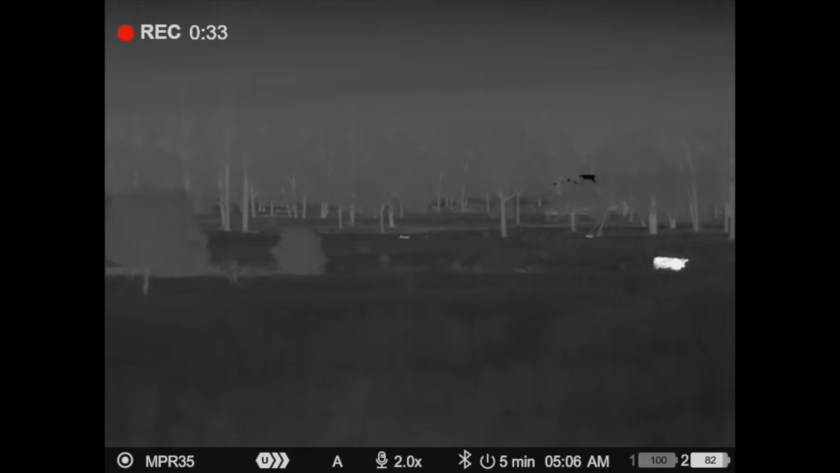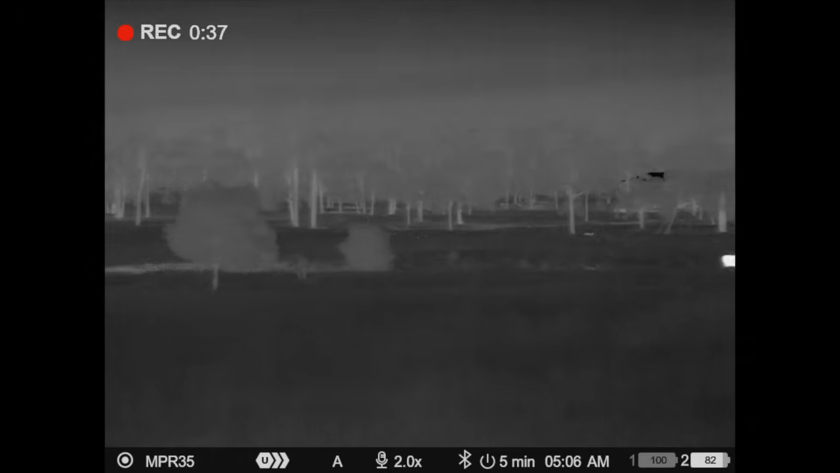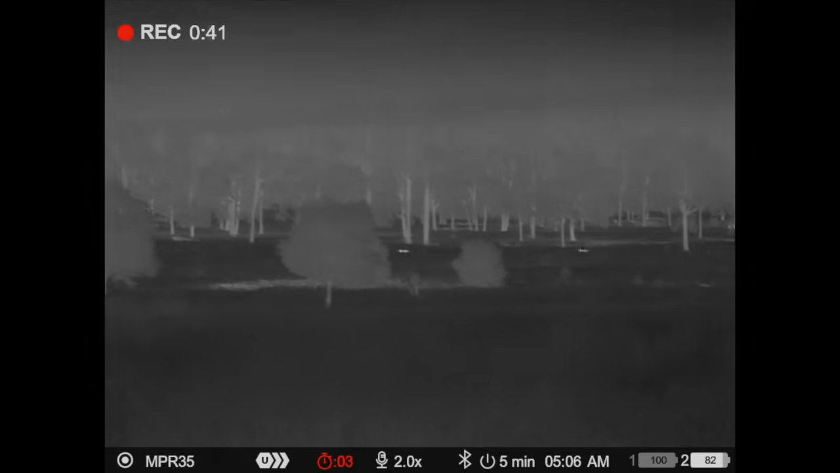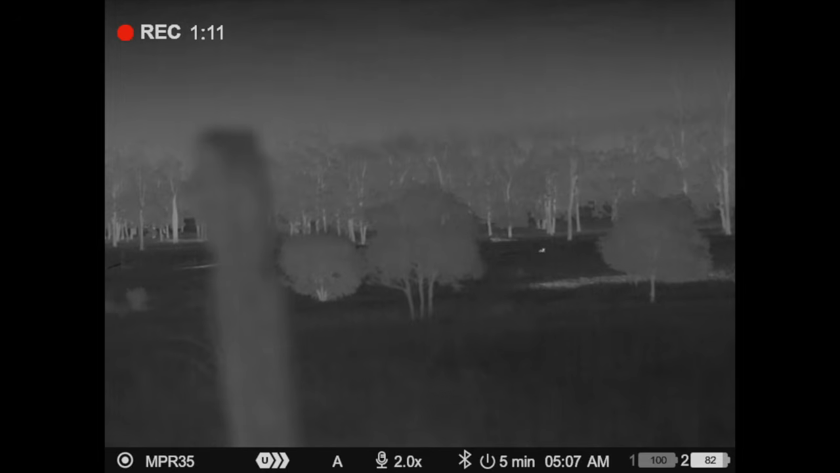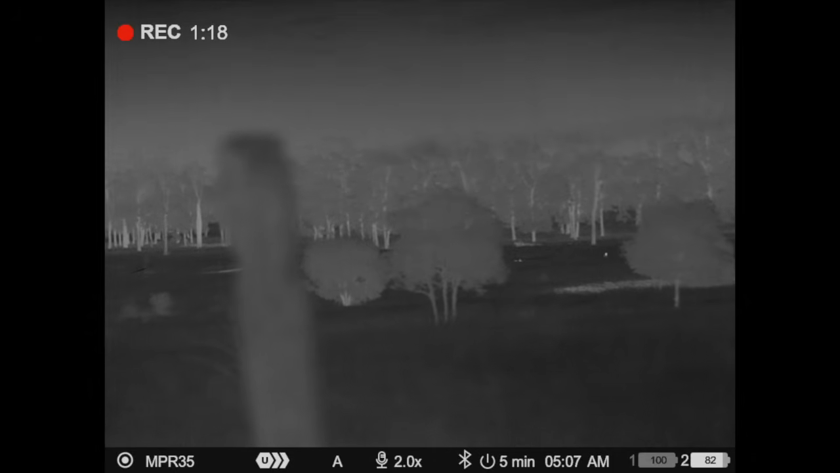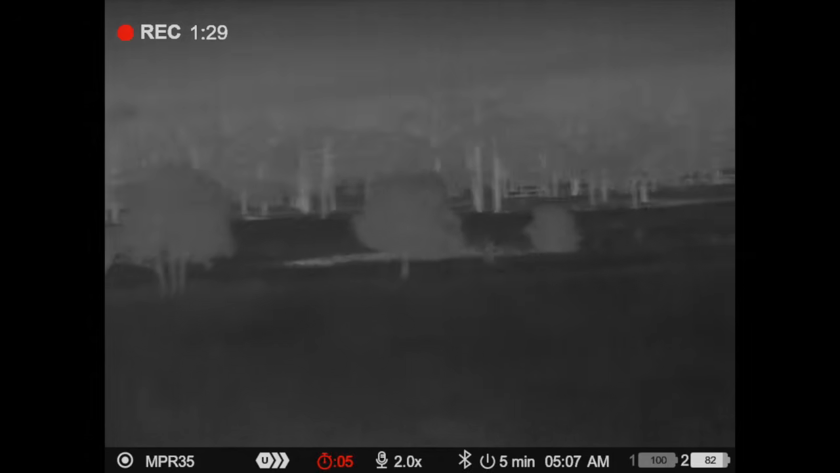Anyway, they might give a howl and try and get them to come this way, because they're going to walk out across their centre line, so they're straight downwind of us now. Yep, see, they got our wind. They're coming this way. Maybe they just saw the ute. That's perfect. That's probably the 2 that are down the drive.